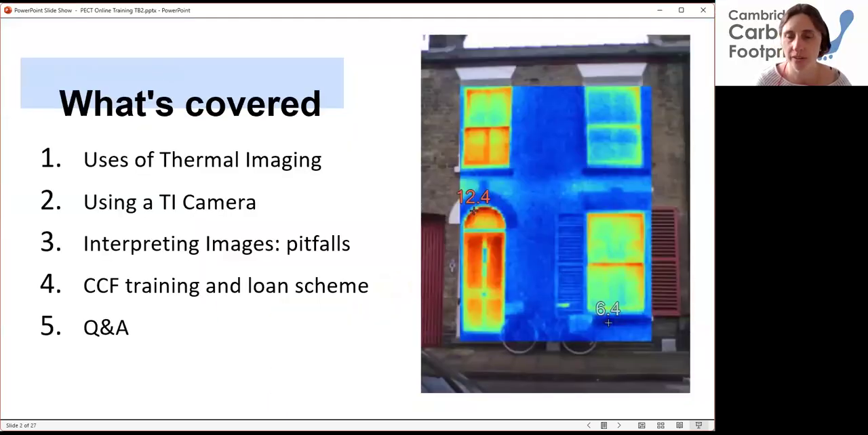Okay, so this training is hopefully going to cover a range of things. The plan is we've got this training online now, which is an introduction to it all. And then towards winter time, when it's thermal imaging weather again, because it's a bit useless at the minute, we're going to be coming in to deliver some in-person training and spend a bit more time with you. You can get your hands on a bit more and do a bit more.